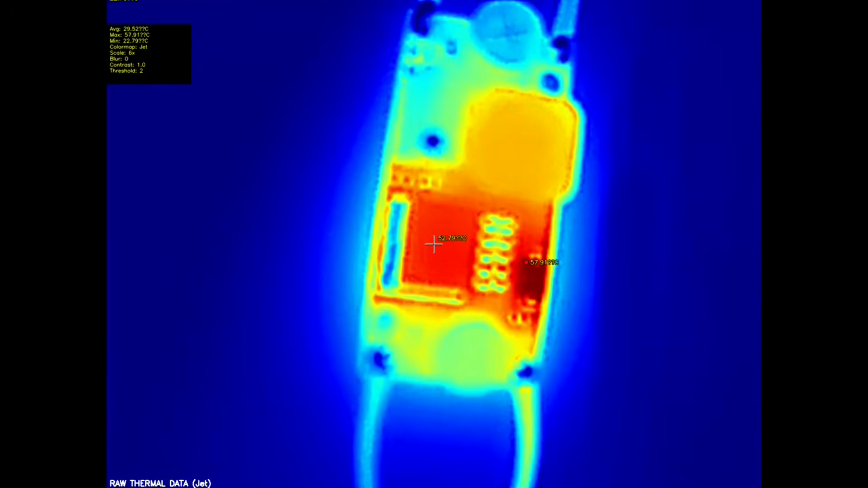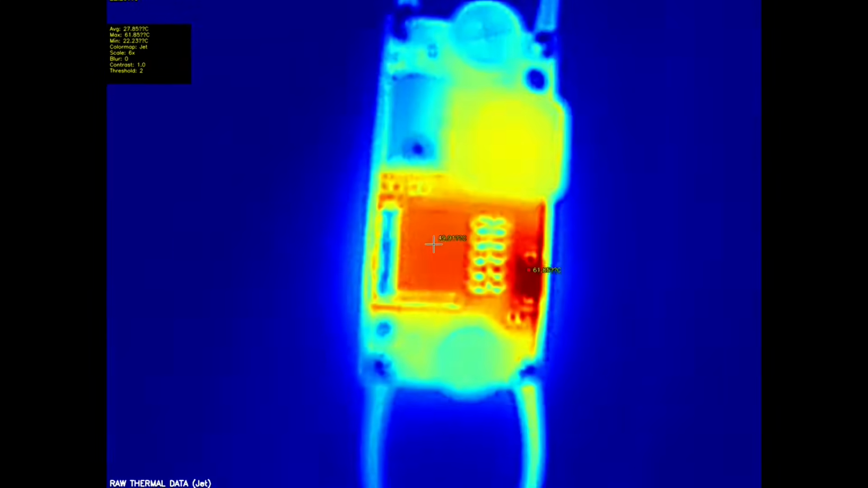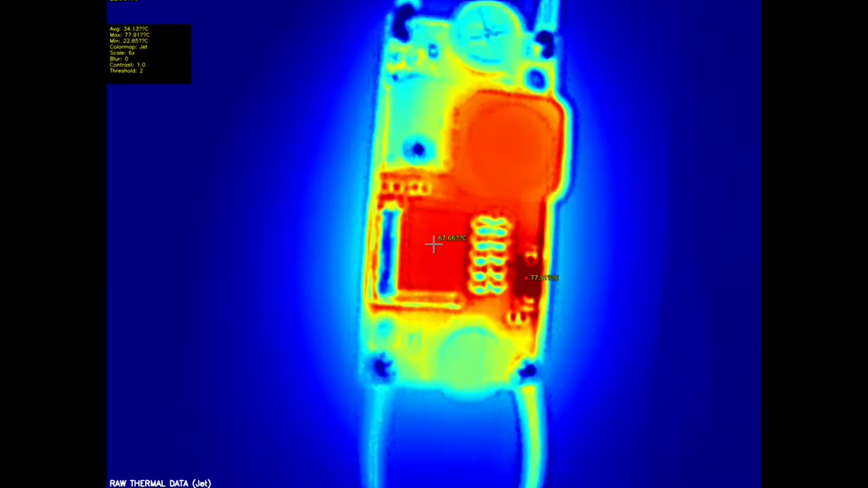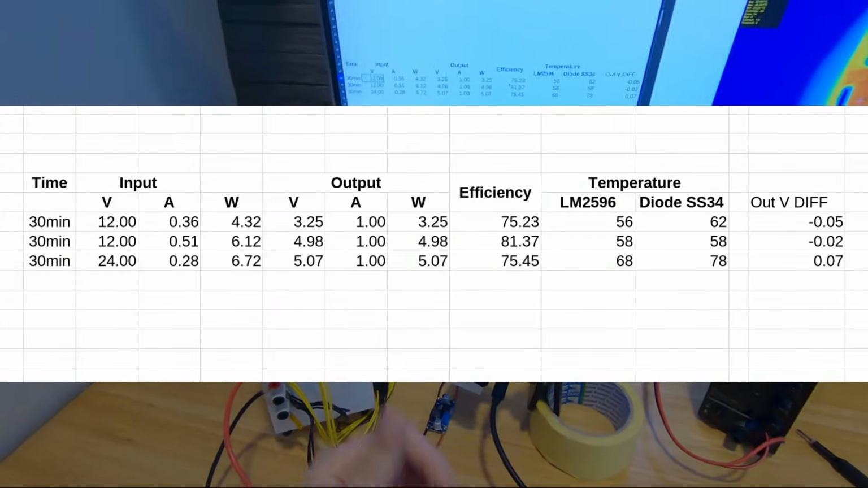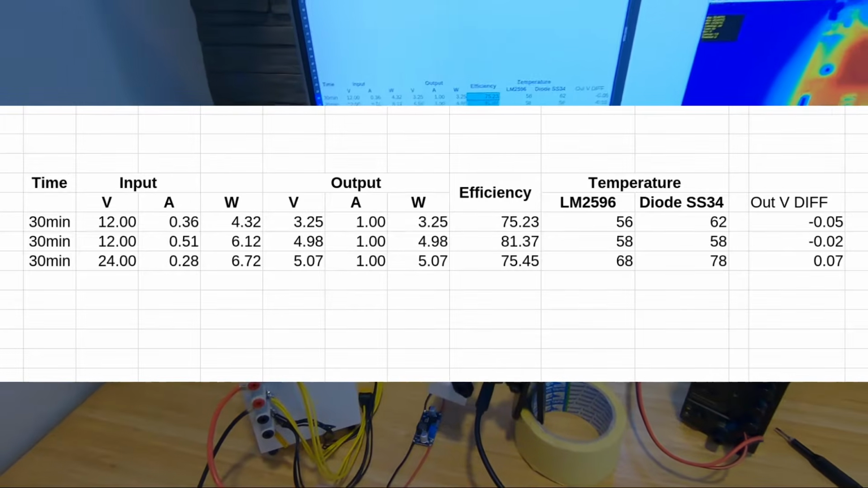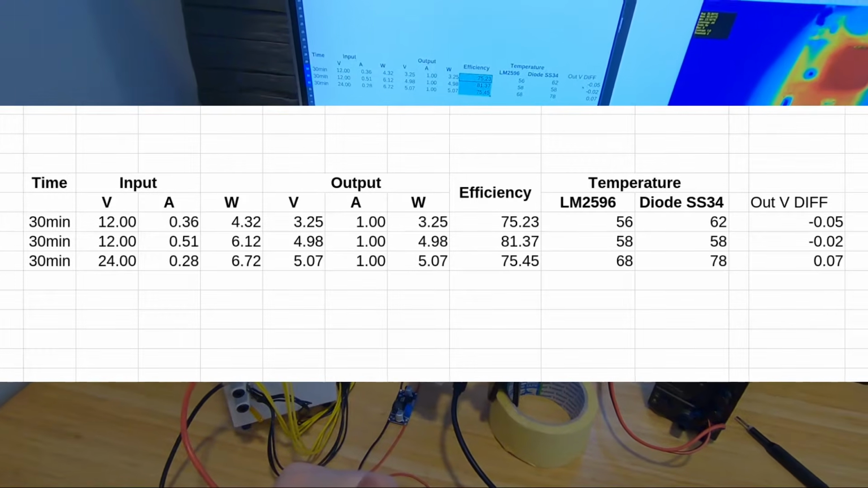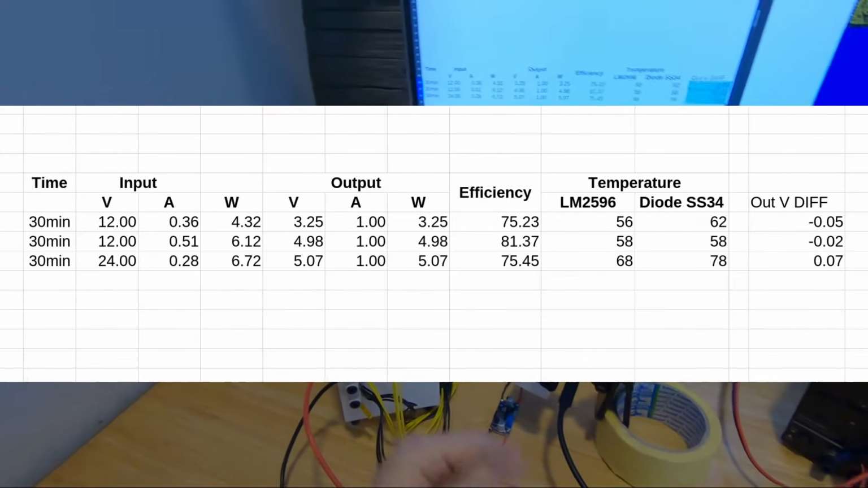So from 12 volt to 3.3, 12 volt to 5 volt, and 24 volt to 5 volt. All the tests are 30 minutes. The efficiency, yeah, it's bad, but you can work with it. The output voltage difference was minor, so that's great.